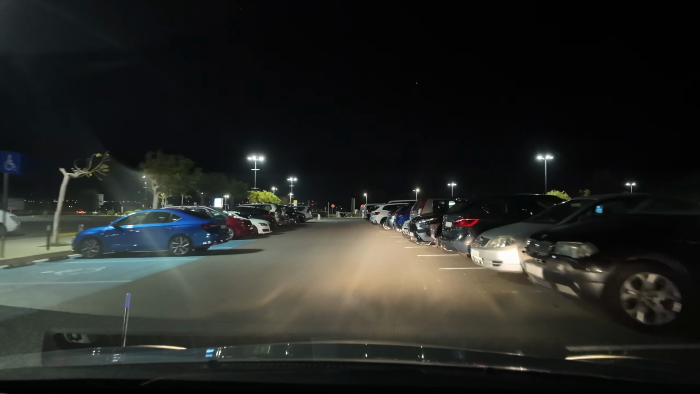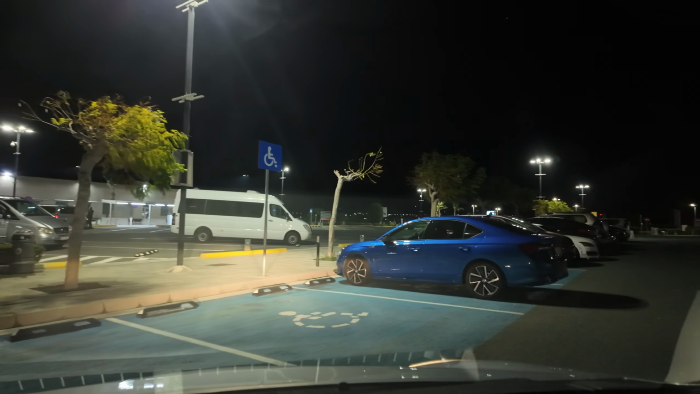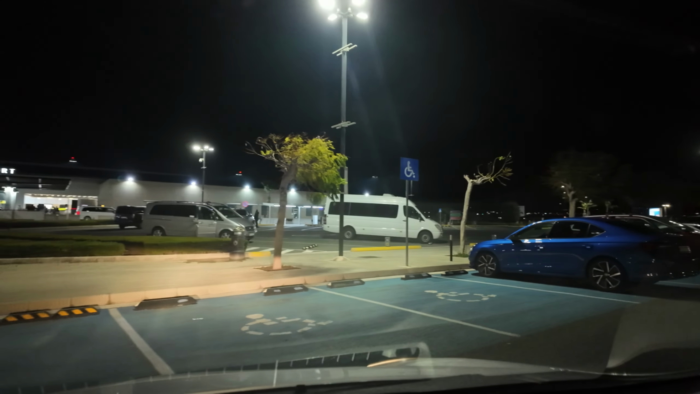Let's park in this one, shall we? There we go. Then you get a view of the airport. You see? Mr. Paul practicing his reverse parking. There we go.